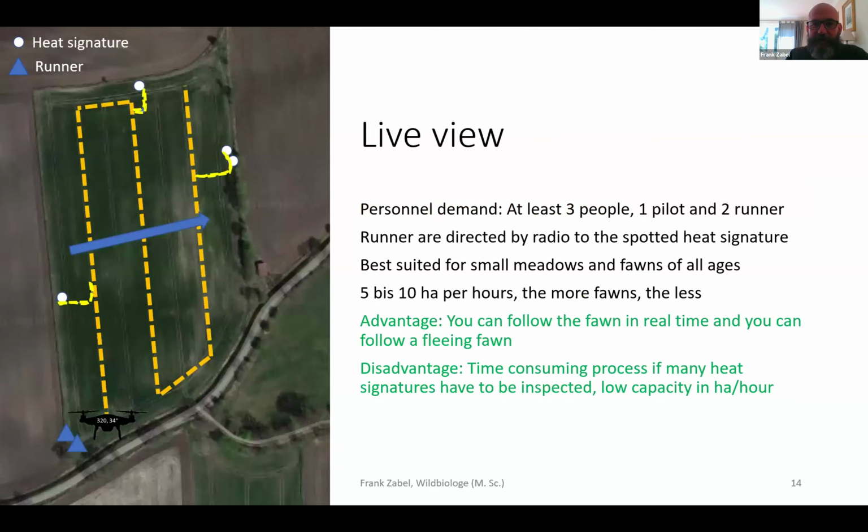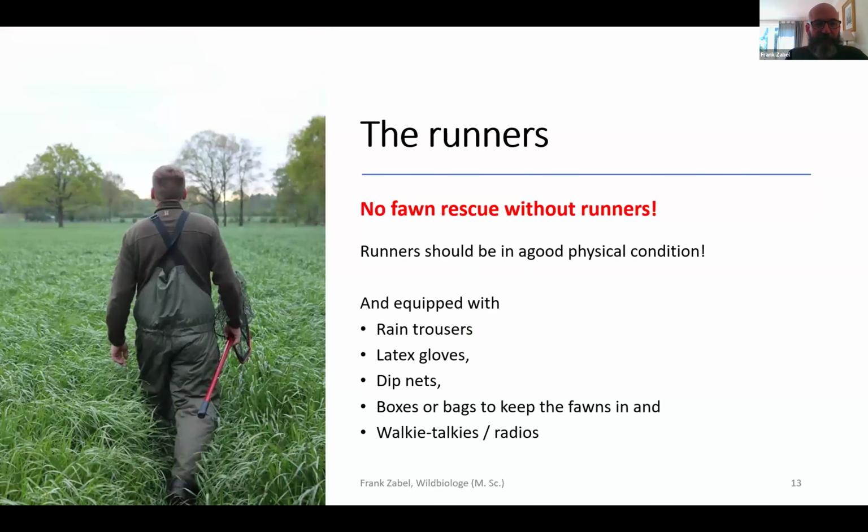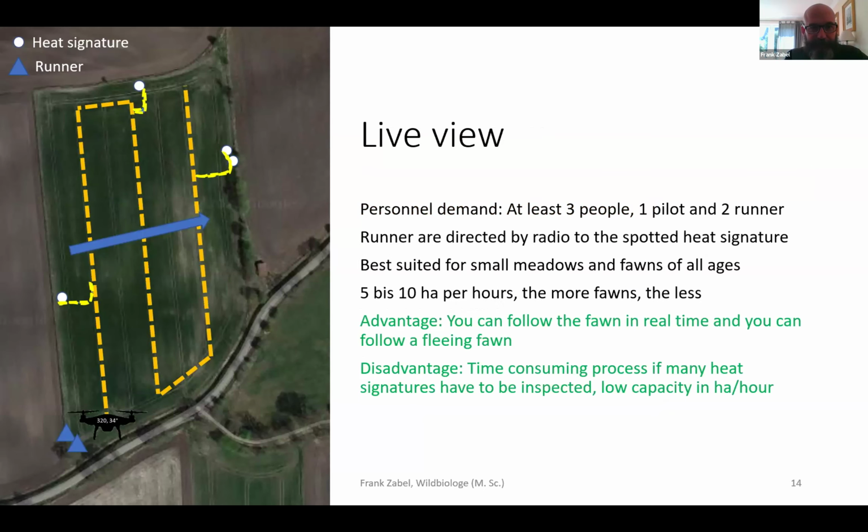They are actually motionless during the entire process, but at a certain moment in time they run away. That's why they have this catcher. That's the fun part. I mean, these are the people who really have to walk a lot.